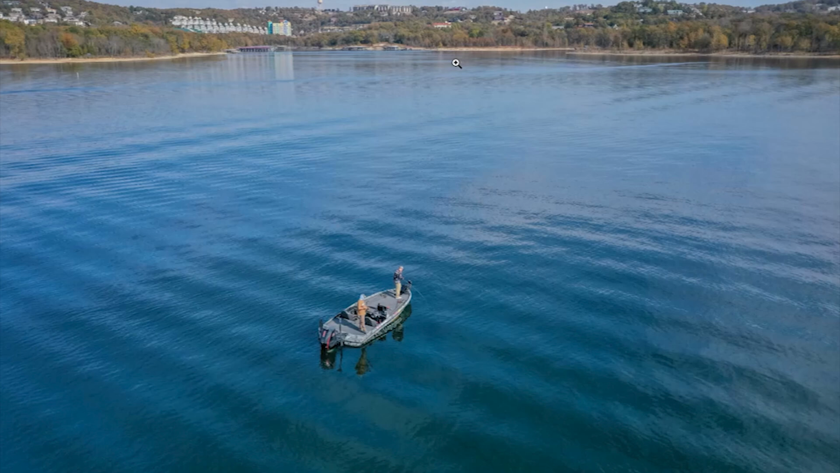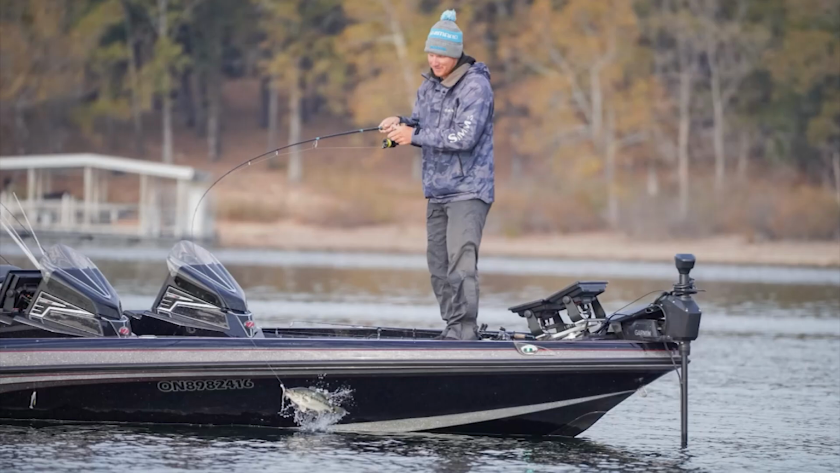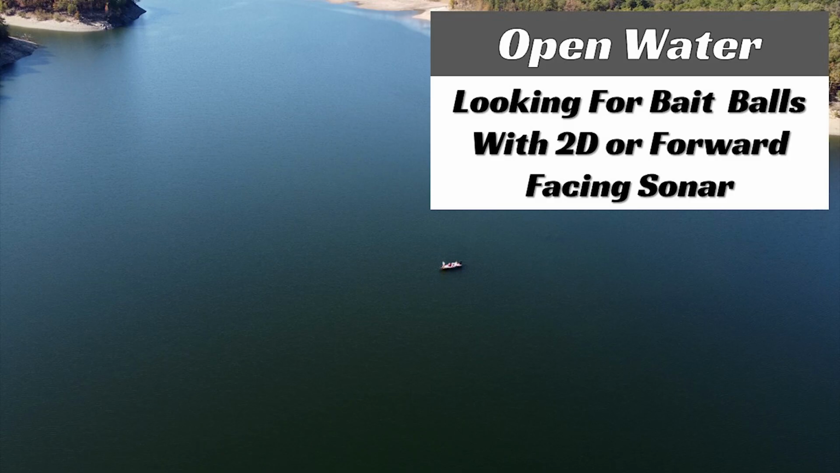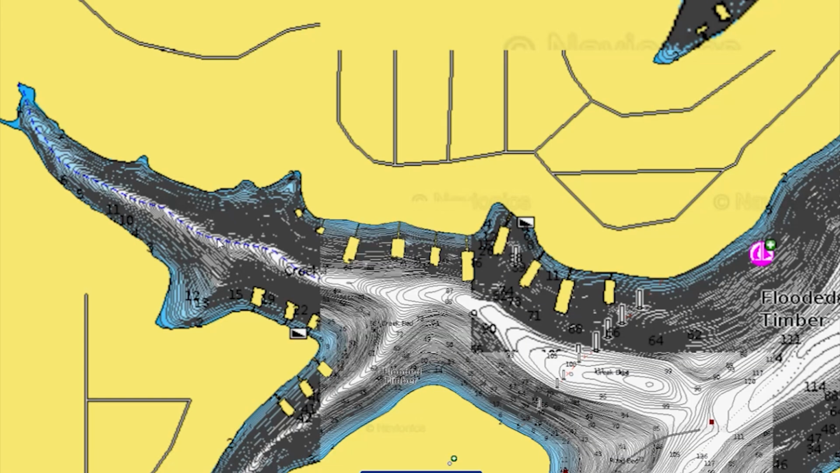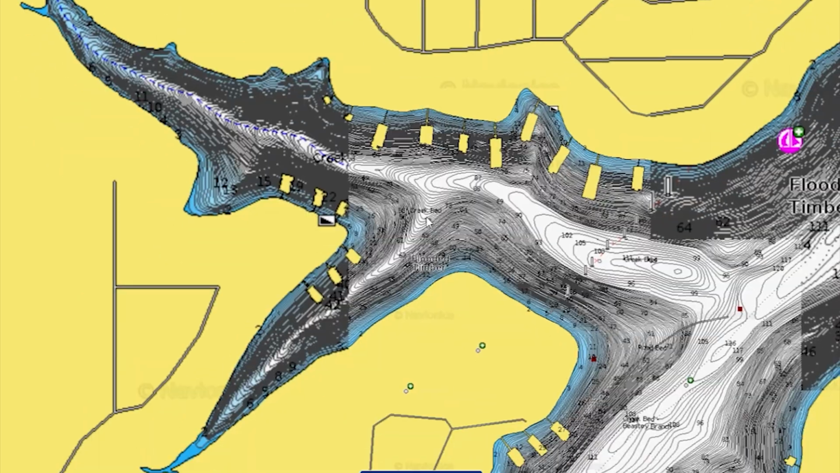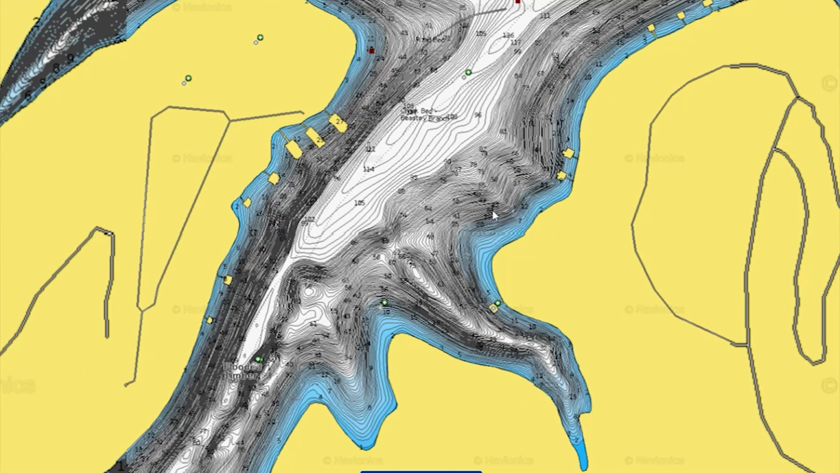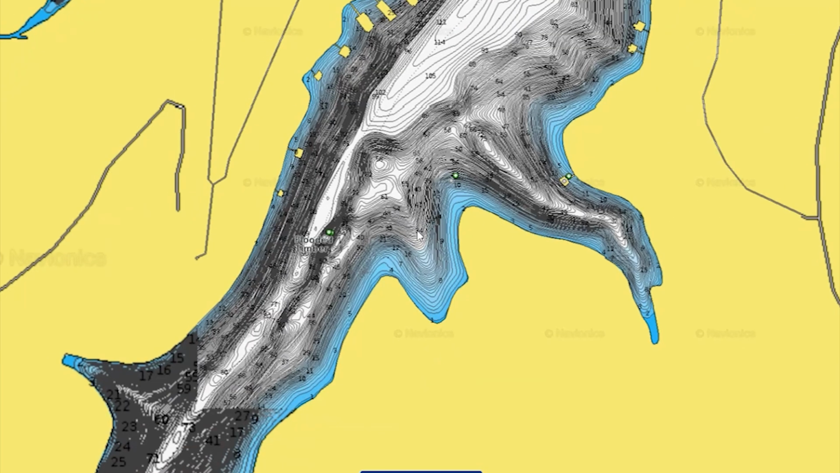But these guys, in their last tournament that we're going to talk about, the Toyota Series event at Table Rock, are in drains, in ditches, in creeks, finding bait with their 2D sonar, dropping the live scope, and then finding the bass around them and targeting them. Sometimes these fish are anywhere in 5 to 15 feet of water. Sometimes, guys, they're in like 30 to 50, depending on the area of the lake. And of course, forward-facing sonar helps.